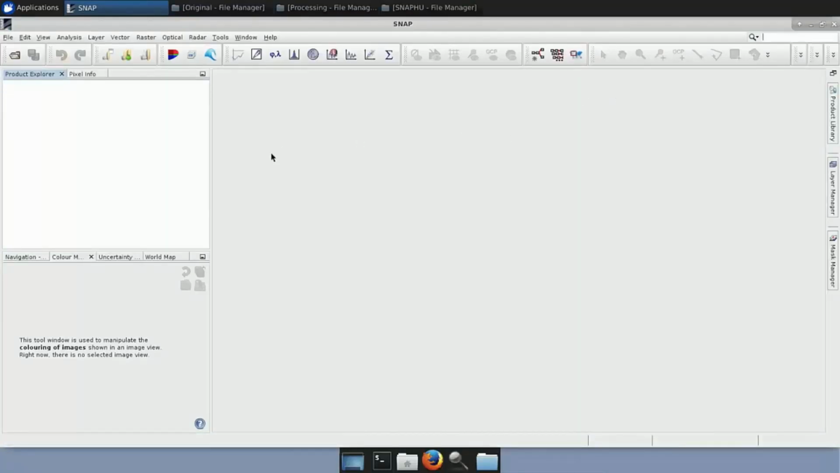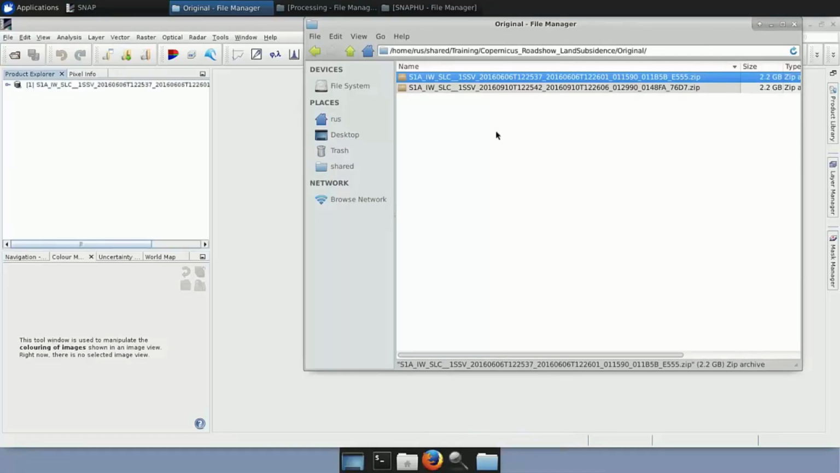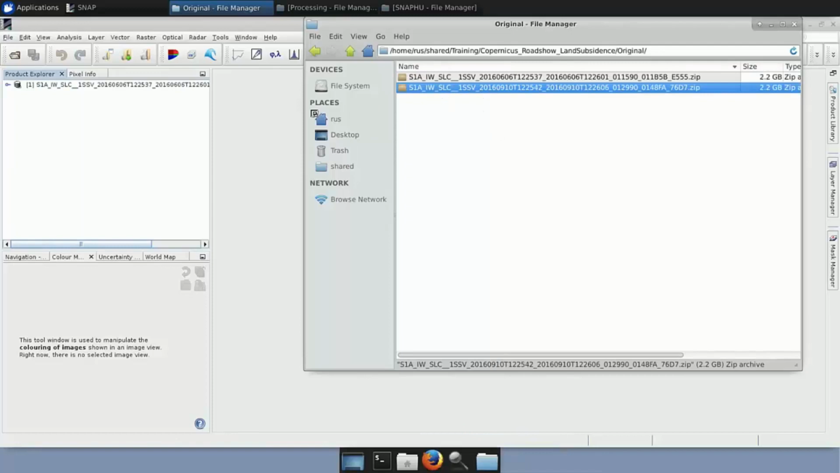So here, this is how it looks. In case you're not familiar with it, here we have the Product Explorer window, and this big one is the View window. The first thing we need to do is load these products in the Product Explorer. Everything we are working with and is created appears here on the left. So we select the first product, drag it and drop it here in the Product Explorer. And then we repeat the same for the second one.